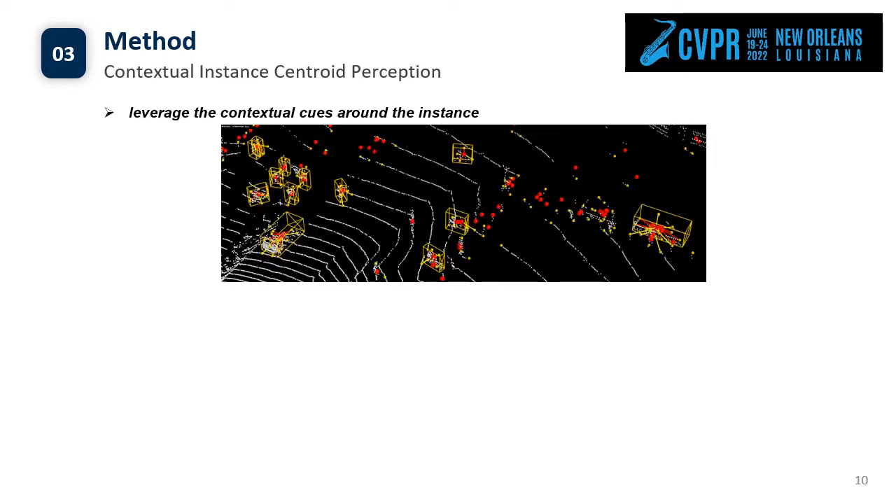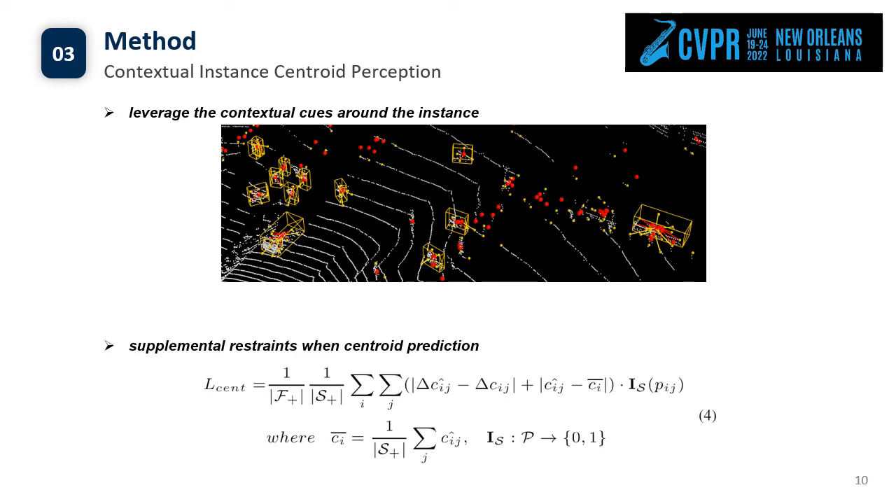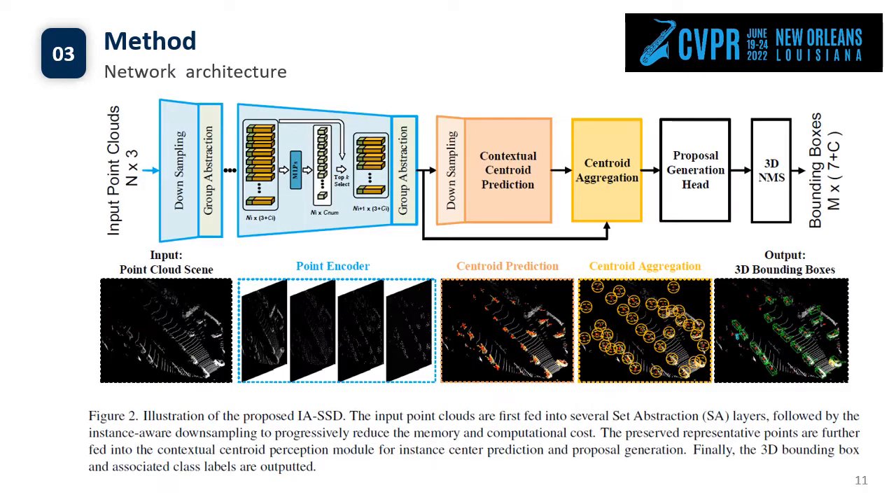To achieve accurate location for small-size objects, we leverage the contextual cues around the bounding box for instance centroid perception and introduce an auxiliary regularization term to minimize the uncertainty of the centroid prediction. Here is the architecture of IA-SSD. We follow the bottom-up manner to build an efficient point-based LiDAR object detector.